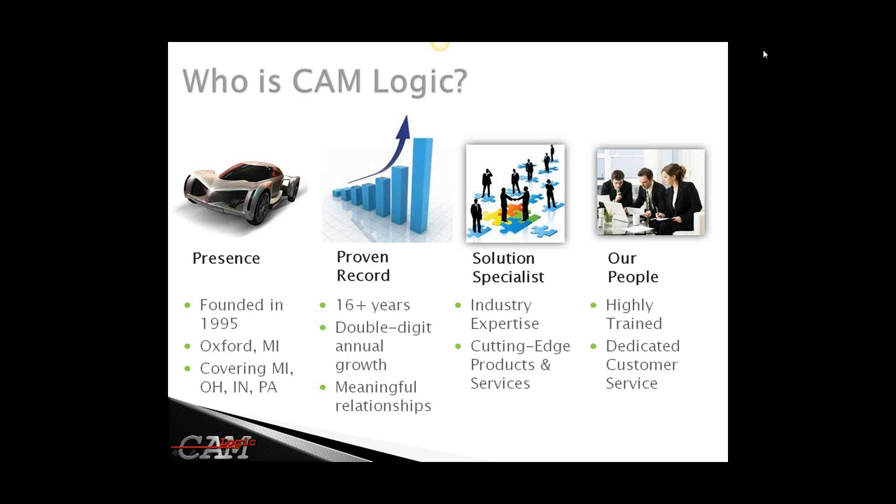Our primary focus has been the Siemens product line, and we've been expanding into other technologies over the years. We have a proven track record of double-digit annual growth. We consider ourselves specialists in the engineering and manufacturing industries, helping our customers and partners implement technologies into the engineering and manufacturing world.